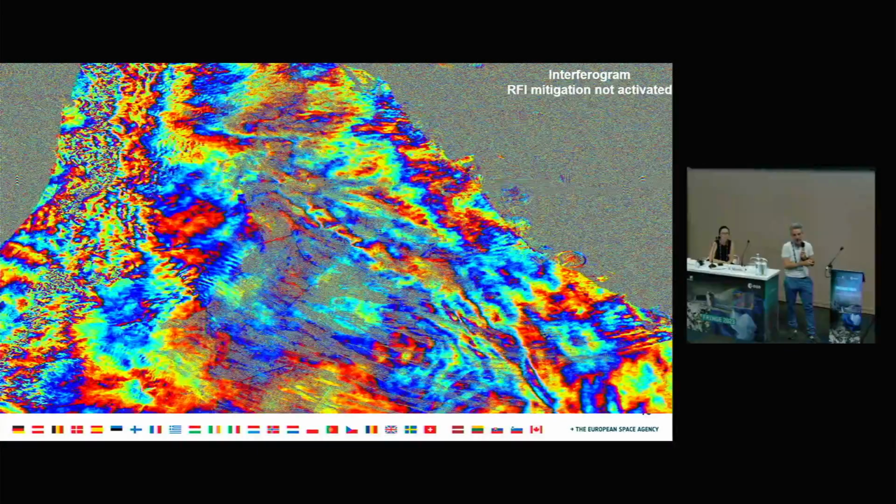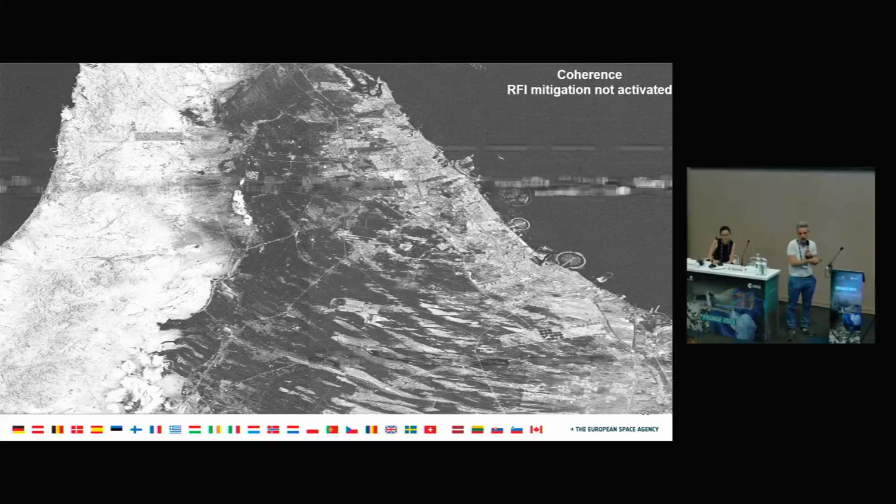But if I switch back and forth, yes, you can start to see the effect of the RFI mitigation. There are some phase artifacts here and there that disappear if we activate this RFI mitigation. From this phase plot, it's maybe a bit difficult to see it, but if we go to the coherence map, then it starts to be very clear.